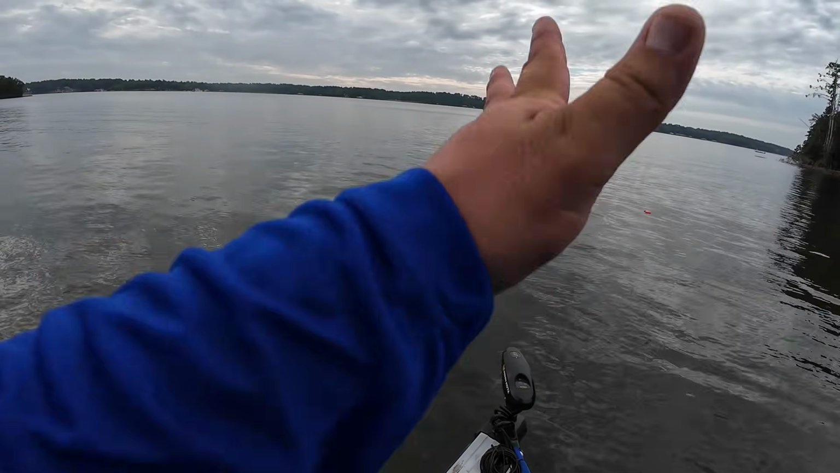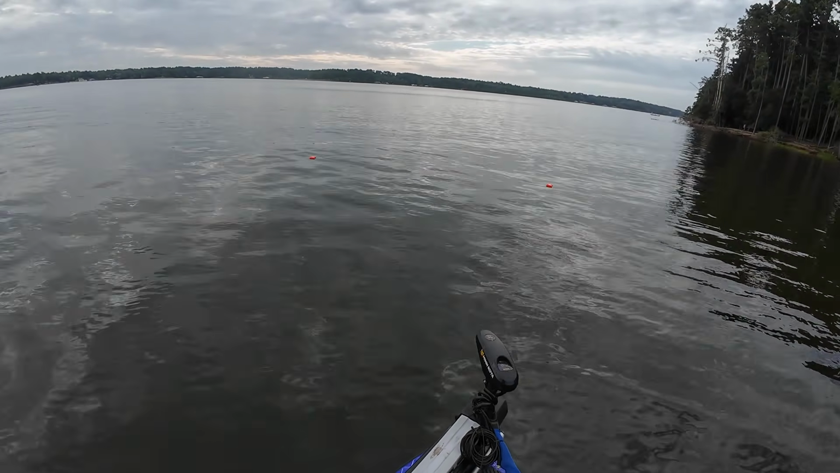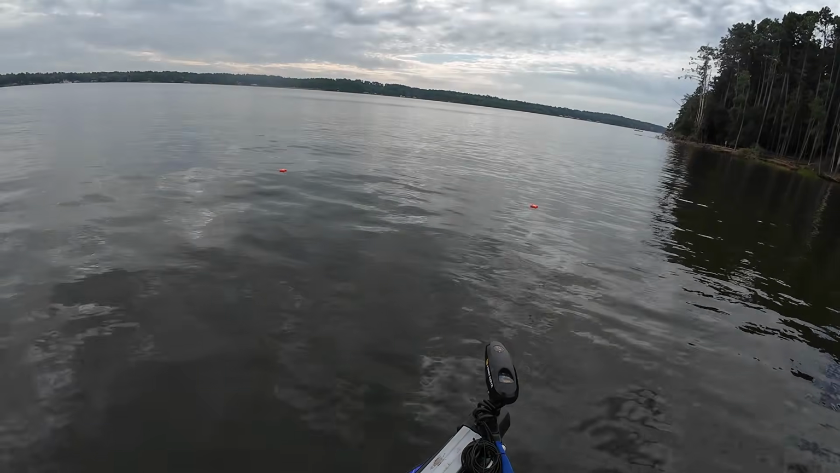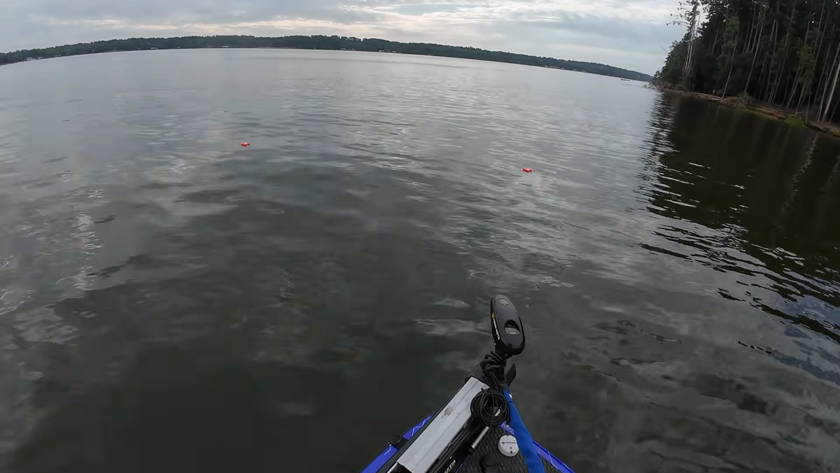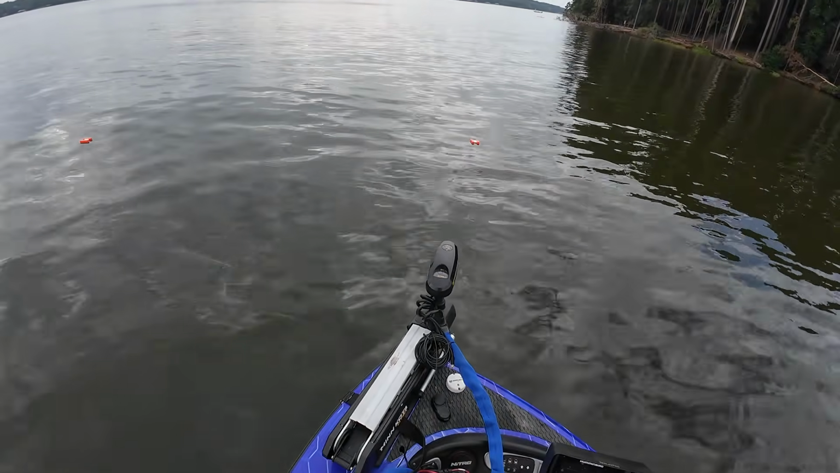Okay guys, caught several fish here in this little spot off the 2 brush piles. About 15 and a half feet of water. So I'm gonna go ahead and pick up these buoys and we're gonna head to another spot.